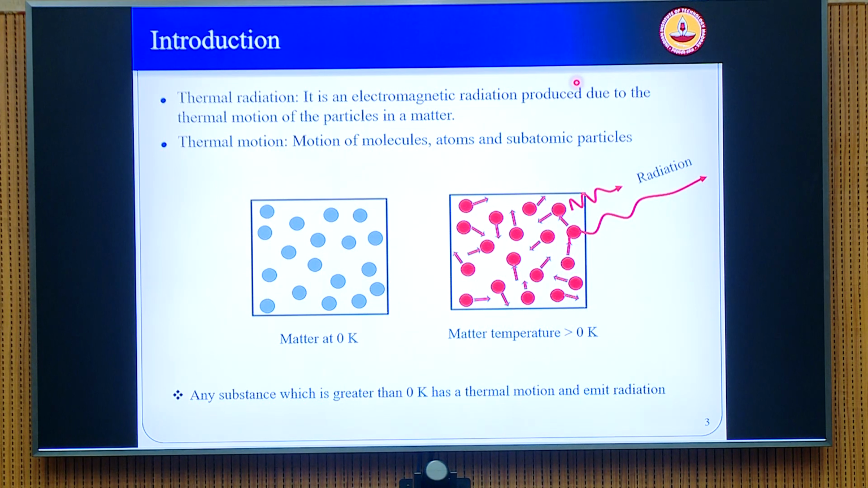Now with radiation, you are going inside and seeing that associated with this random motion is also the motion of charged particles, which is basically contributing to the radiation, the electromagnetic waves that we are talking about. Therefore, any substance which is at a temperature more than 0 Kelvin has a thermal motion and can emit radiation.